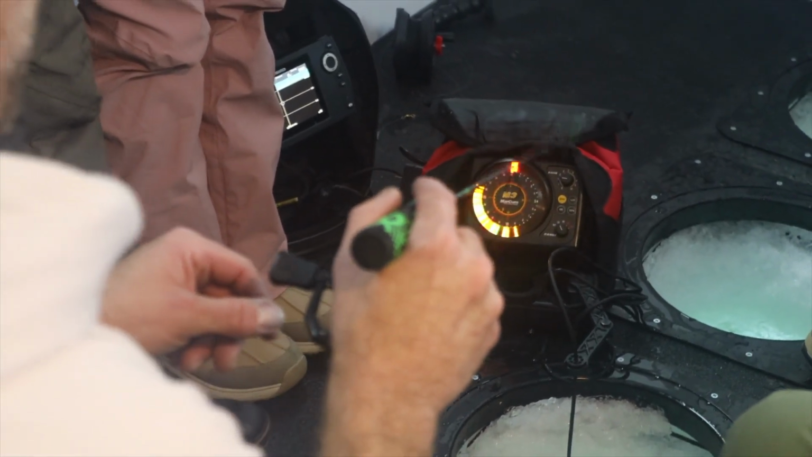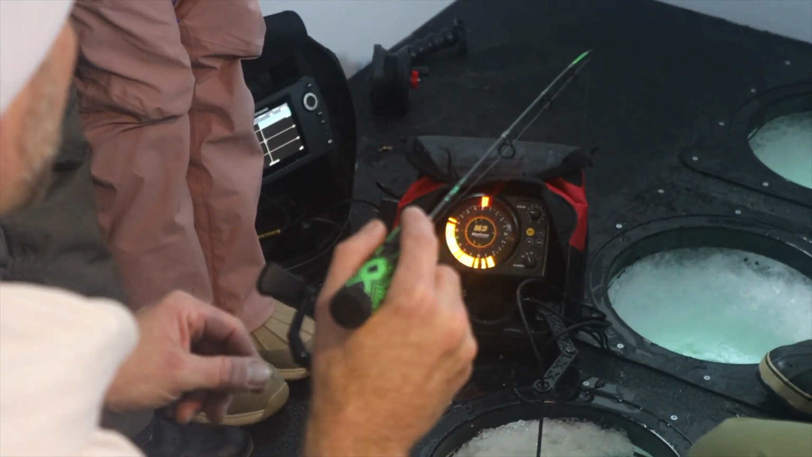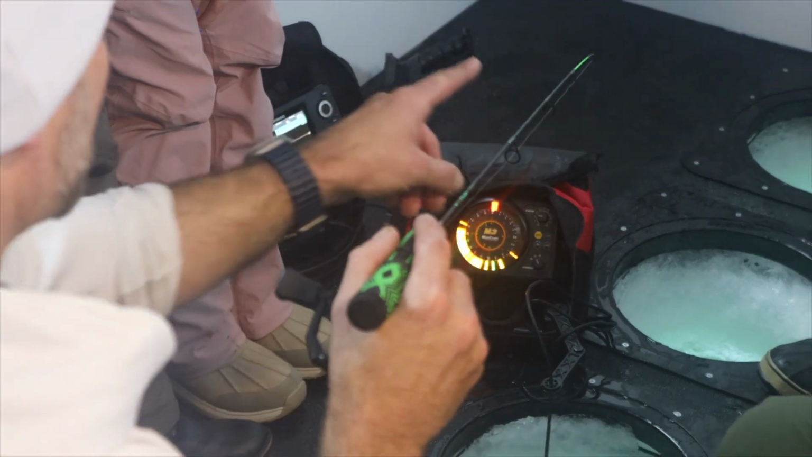So I'm jigging, just like really lightly jigging. Oh, I see one coming up. Oh yeah, I see it. Oh, he's on it now, so the two lines become one. That's when I start watching the tip of my rod.